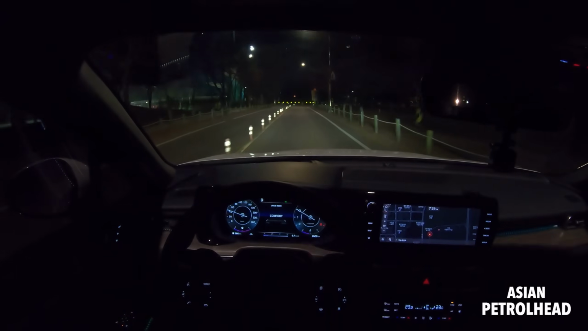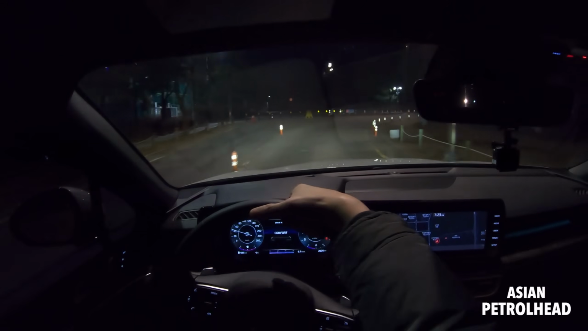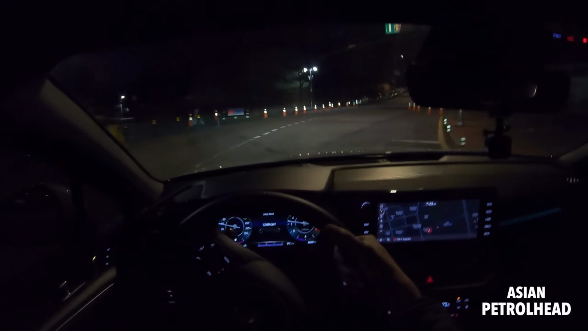All right, this has been another night drive with the 2020 Kia Optima with 1.6 liter turbocharged gasoline engine. We'll be back with more car reviews.